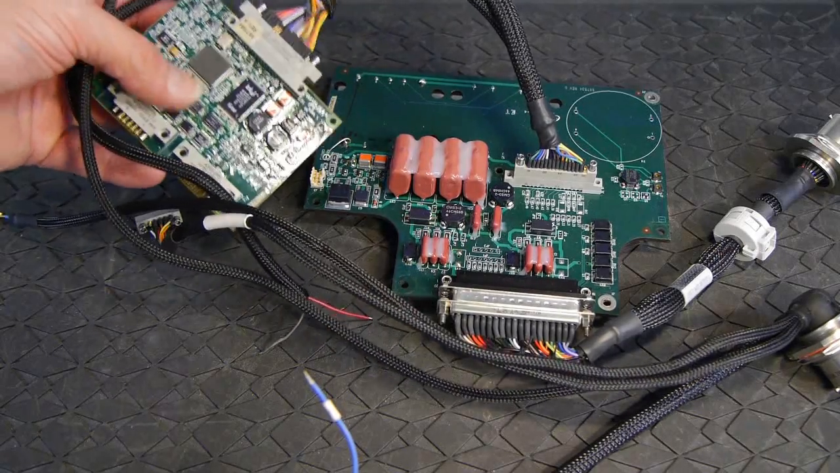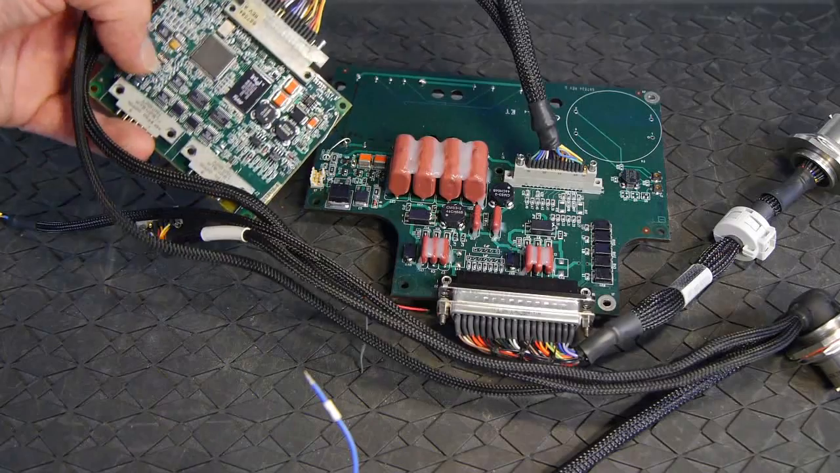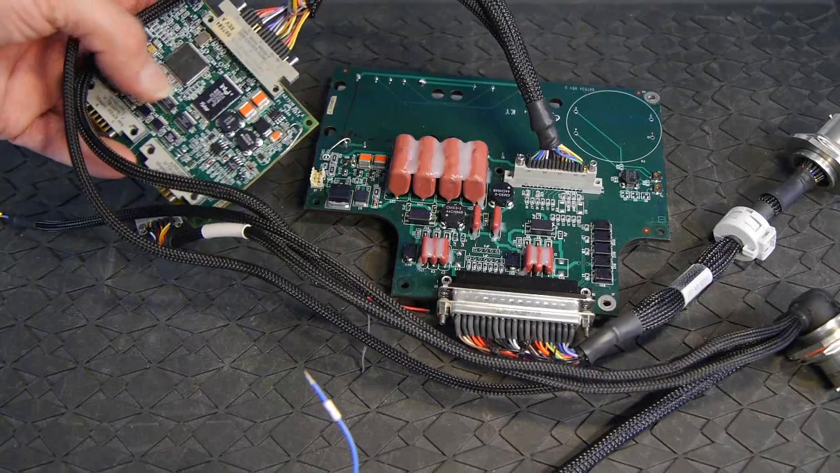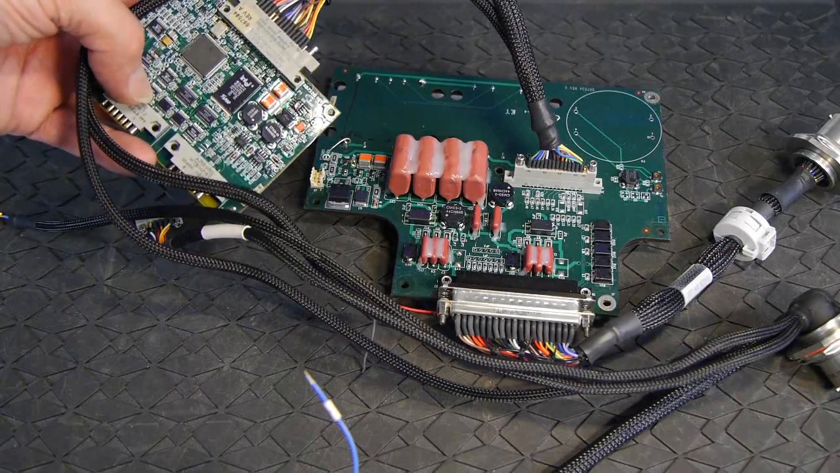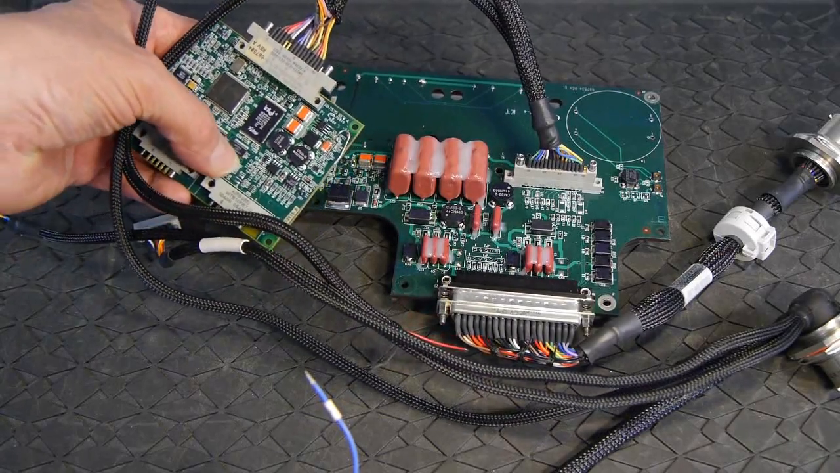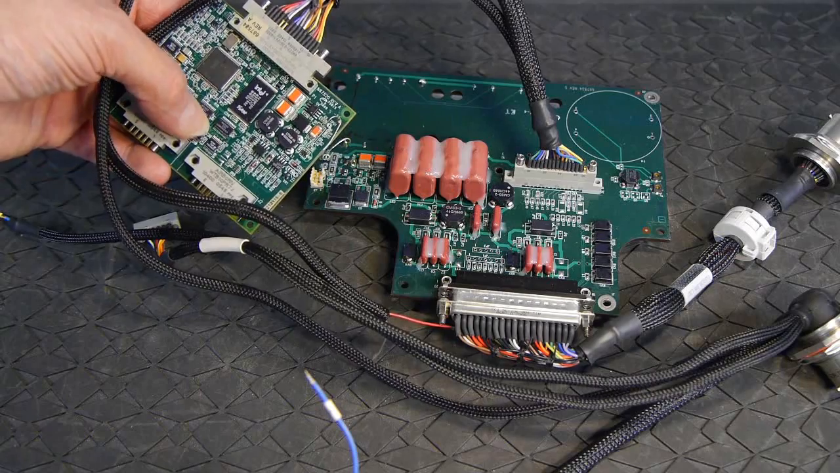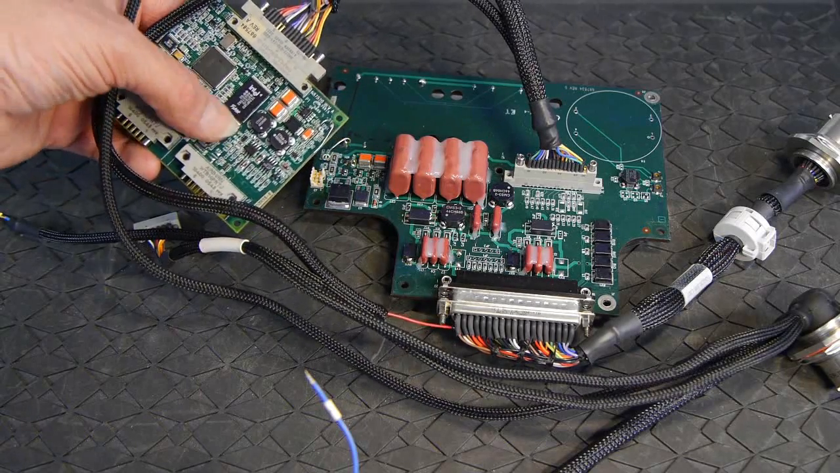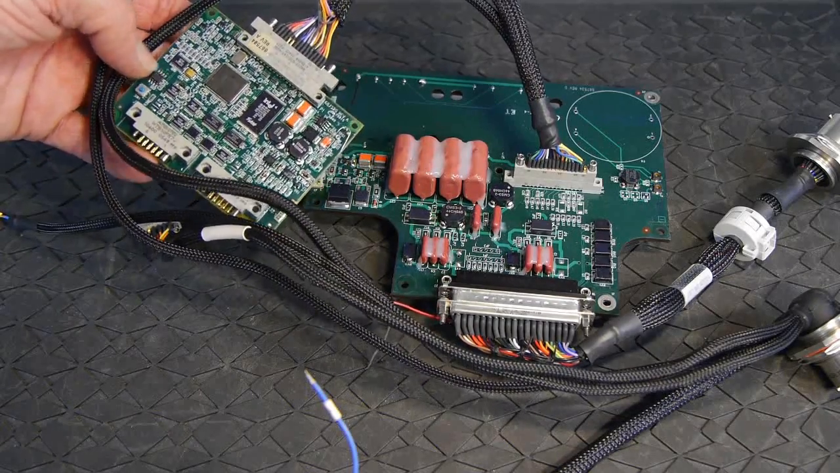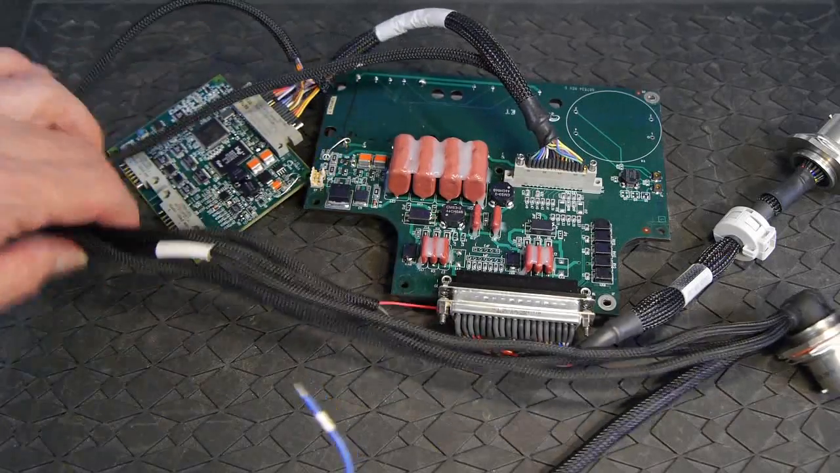And there's a variety of devices on the processor board, a Siemens 16-bit microcontroller there. You can see the crystal, that's flash memory. And in this area here we have a couple of RS485 interface chips, some UARTs, various other bits and pieces as you'd expect on a small processor card.